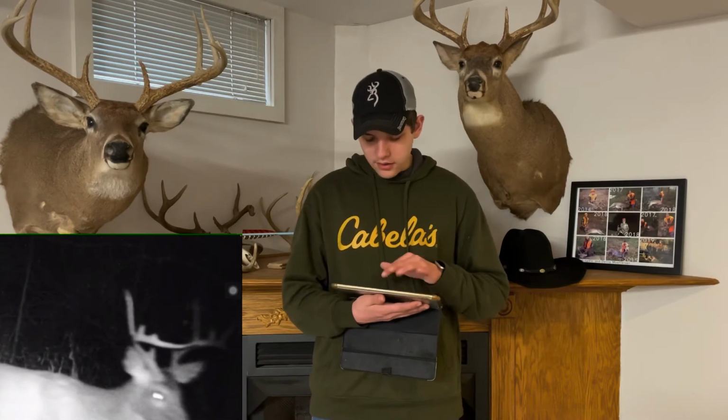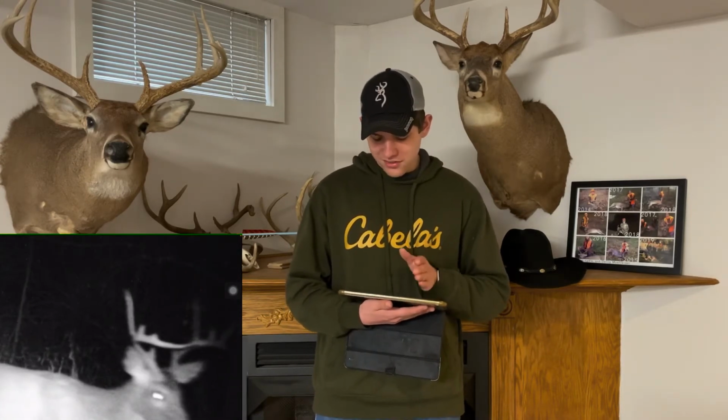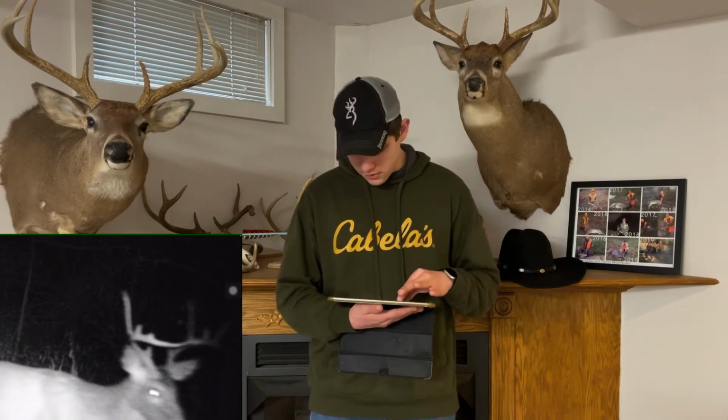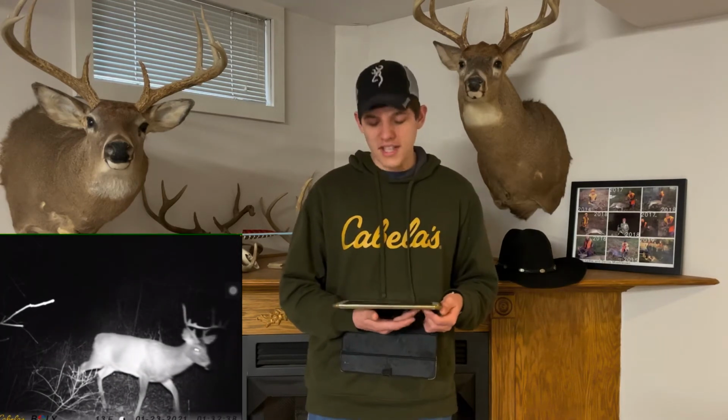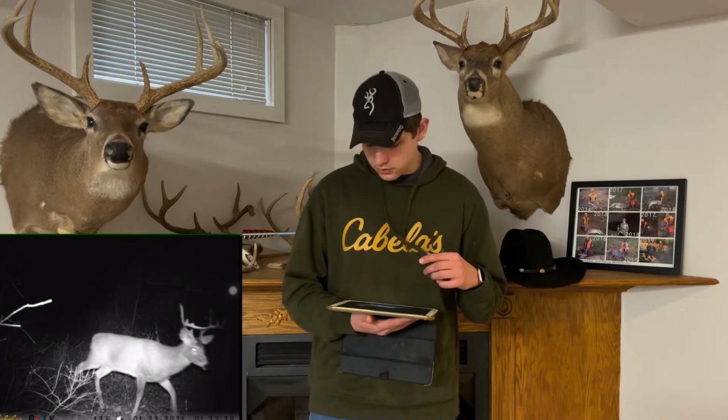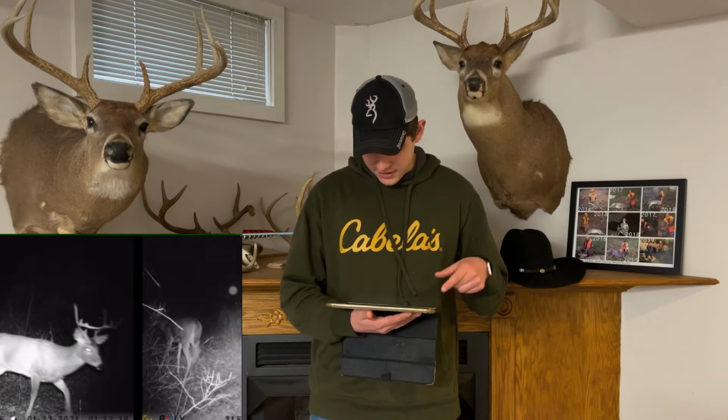And oh, this is a funky deer. Look, he tried to grow 8 points, but his G2 is long and his G3 and G4 are just little nubs. That's super interesting. Must be something funky genetics, or I don't know, but that was on the 23rd of January, so a little after season here, but really nice.